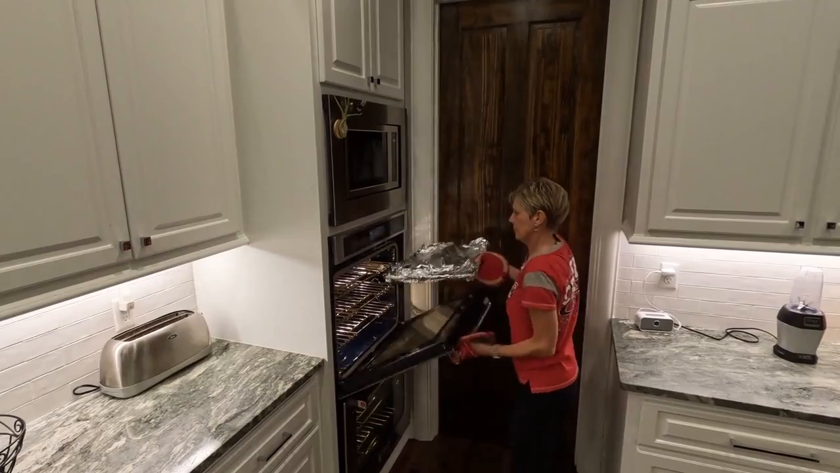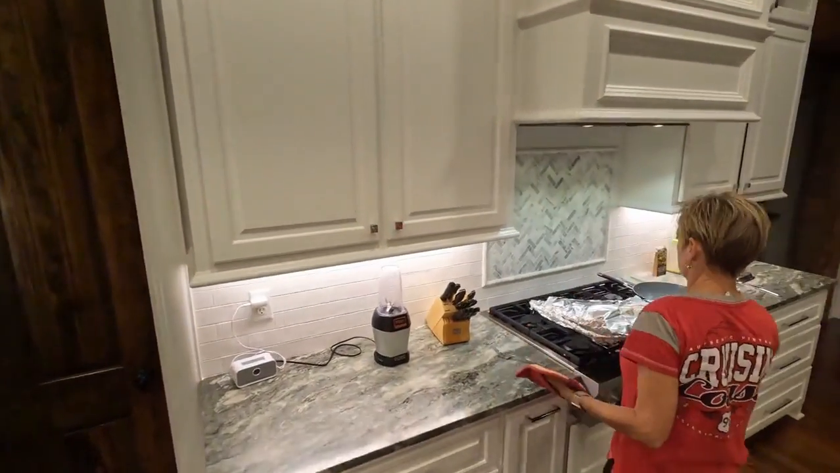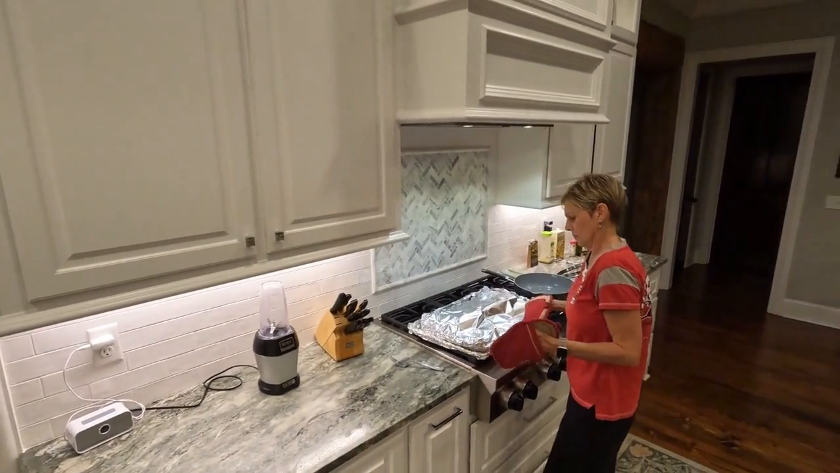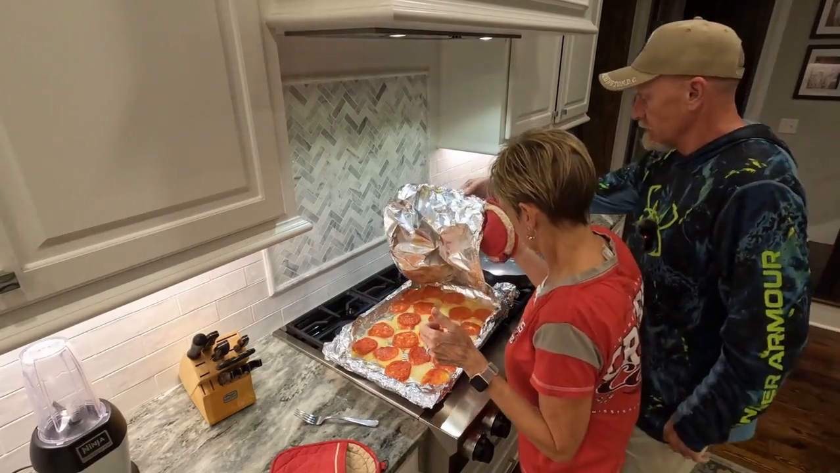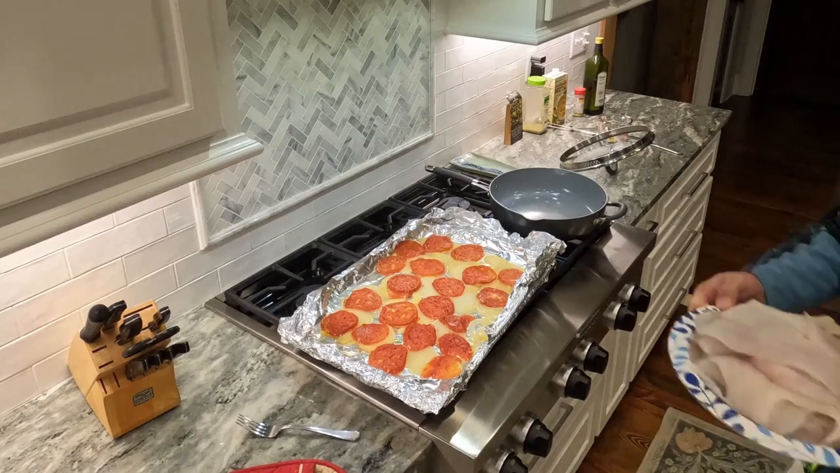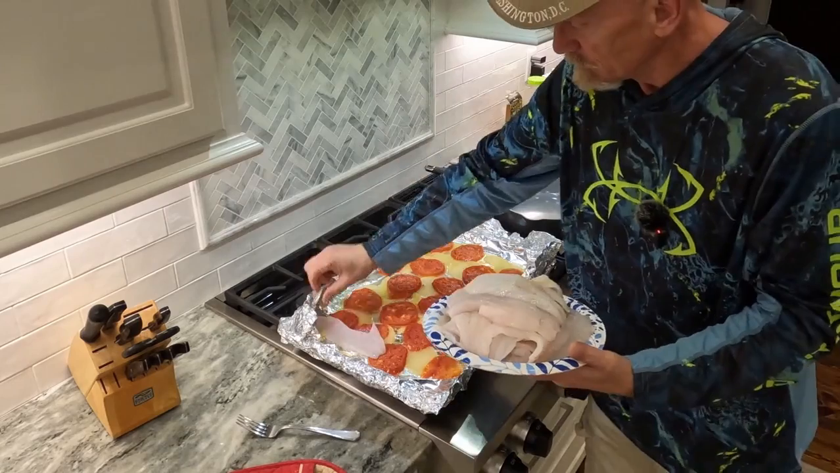So you cook the onions and tomatoes at 400 degrees for approximately 30 to 40 minutes. You'll need to check it. We had to actually take it out and check it a couple times. Once your onions and tomatoes are done, remove them from the oven and add your fish fillets.